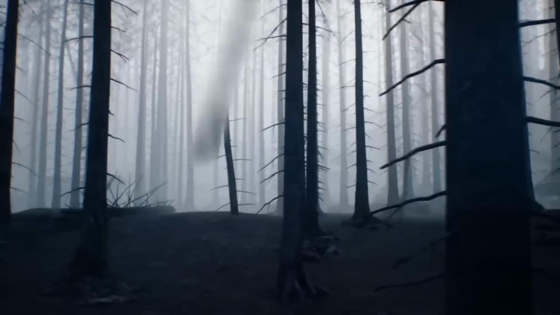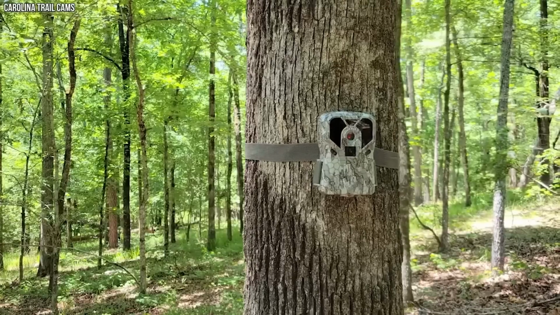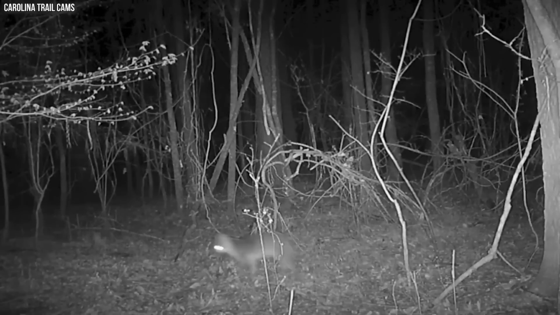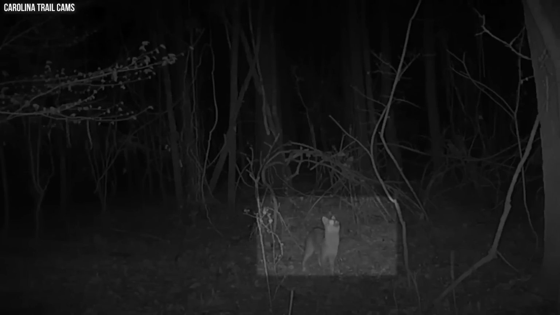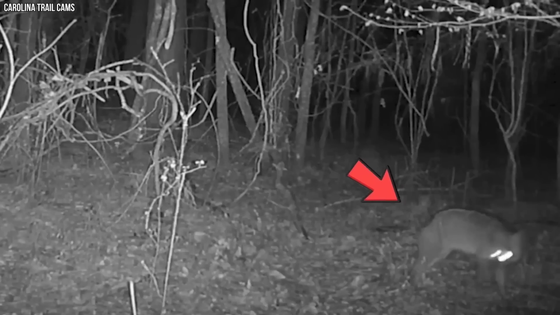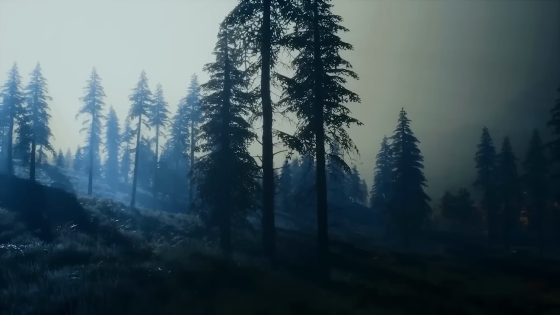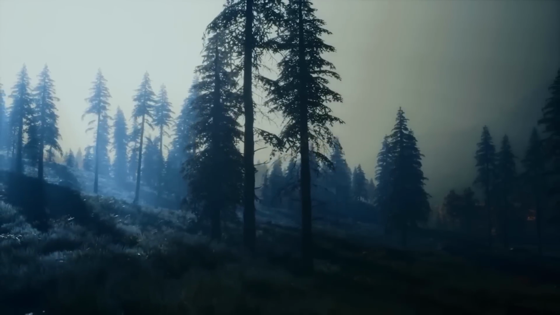Spooky forest creature. In a spooky and mysterious forest, the trail camera caught something strange. It was a weird creature with glowing eyes that looked like evil stars, giving the camera a creepy stare. Its gaze was colder and more mysterious than death itself, hiding secrets even darker than the deep, dark woods.